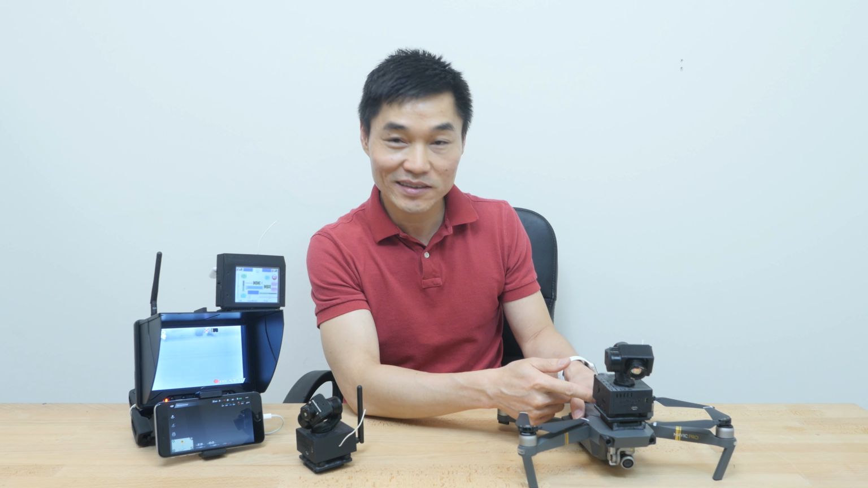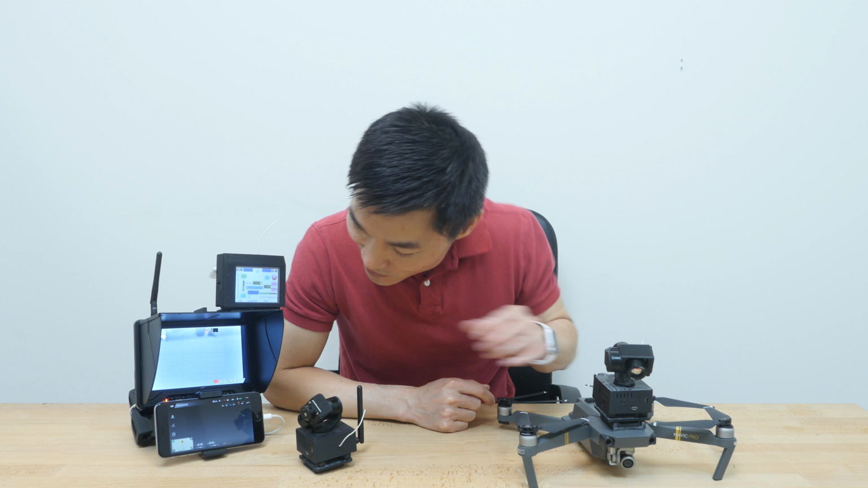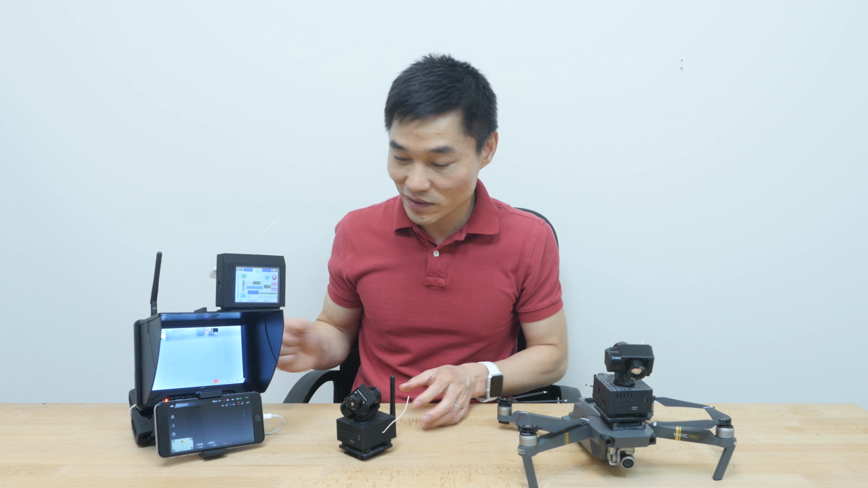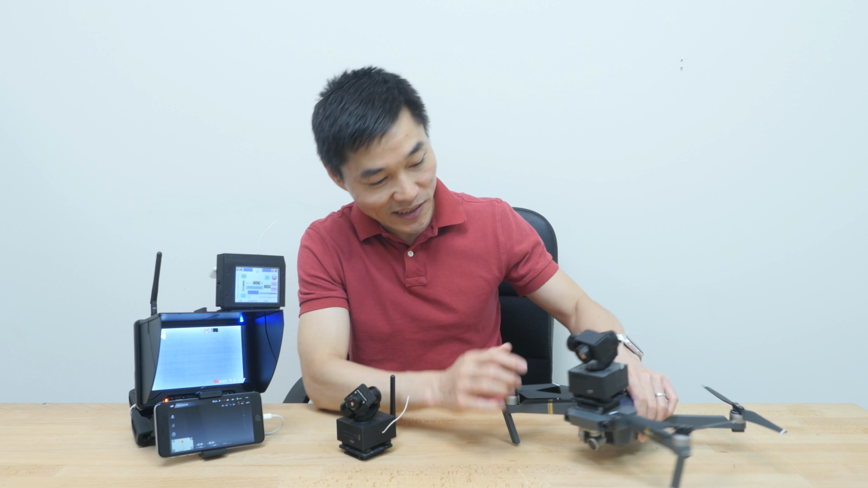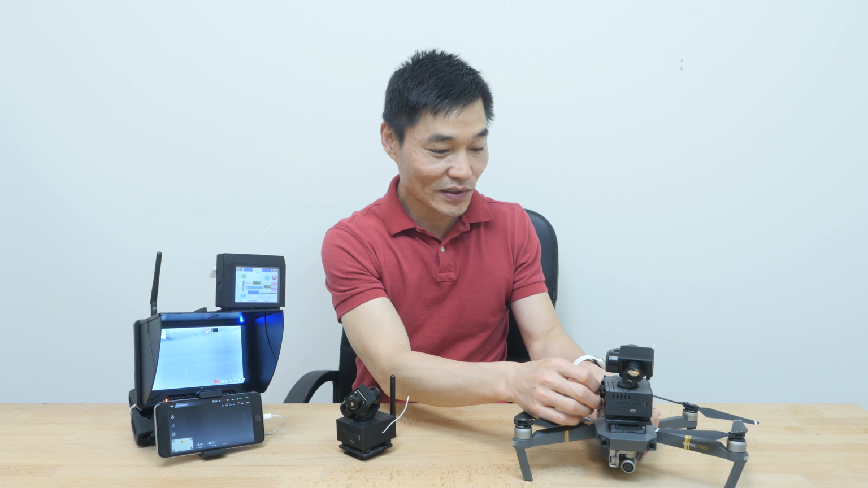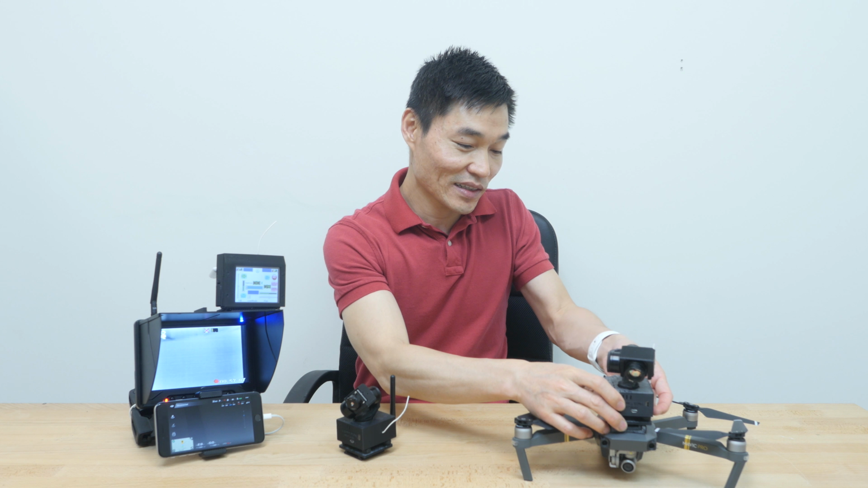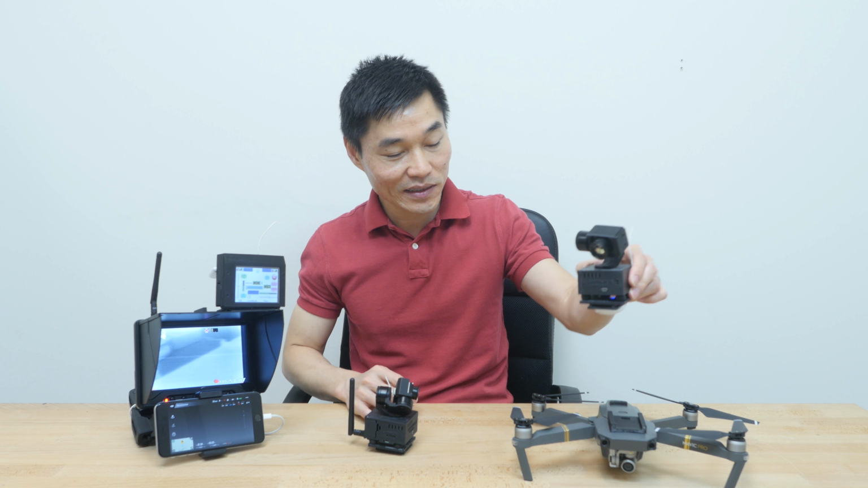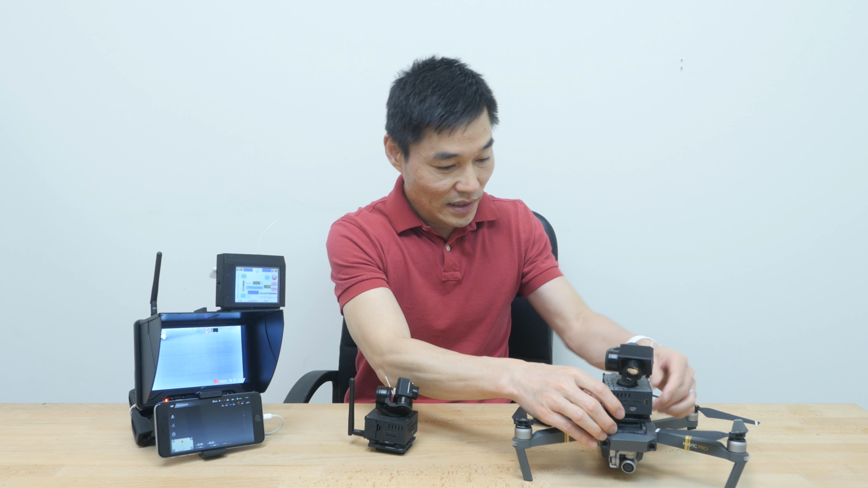More than that, it has the video downlink, a 5.8 analog video downlink for viewing the video live on this monitor right here, which is also included in the package. It has the battery, so you can see it powers itself without even needing the drone. So you can move it anywhere you like, hold it in your hand, and do close-up inspections.